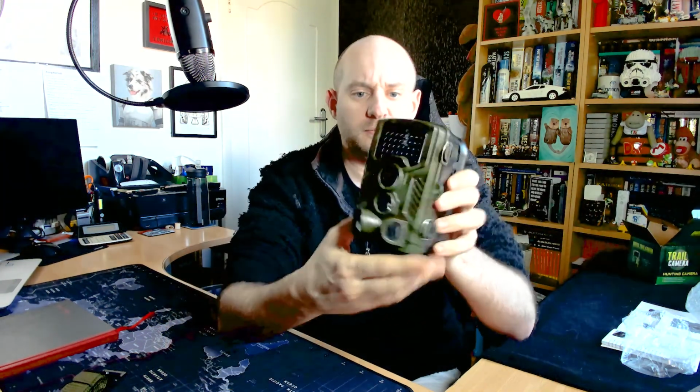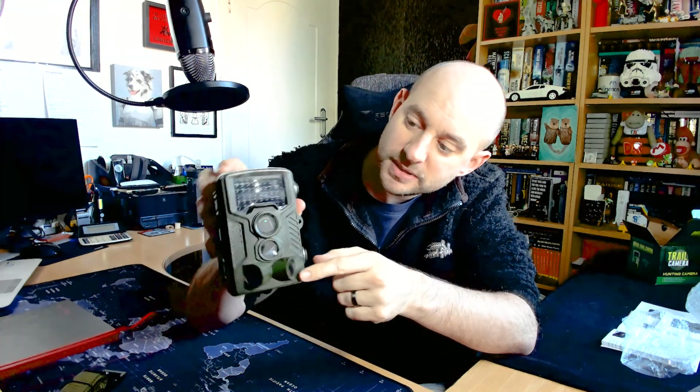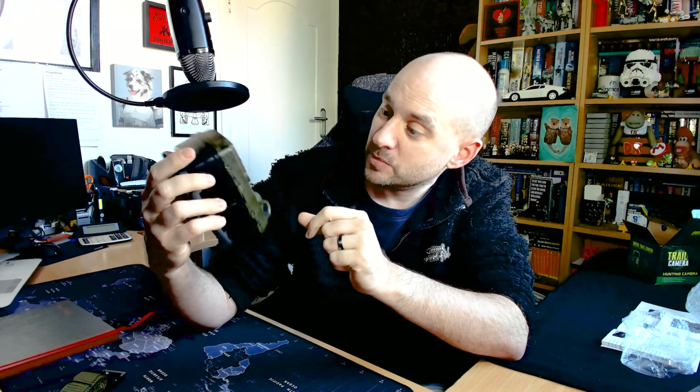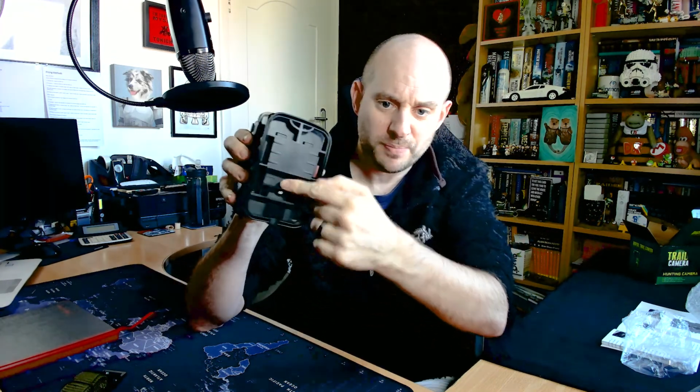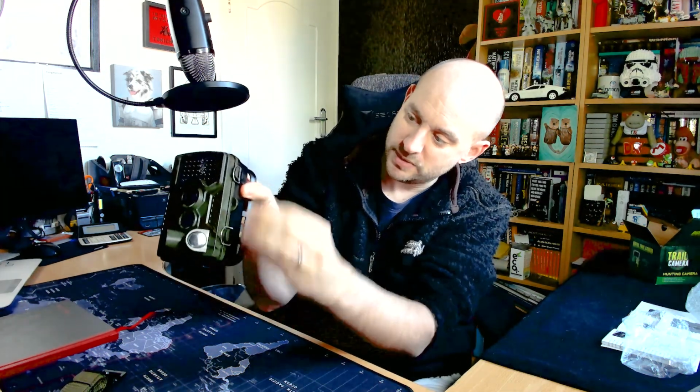Right then, so what are we getting? These are all the motion sensors, I assume. Some status lights. That'll be the camera lens itself. They're all covered with plastic peel off, so we'll peel that off once it's set up. Assume the strapping goes through that section there. And let's open this up.